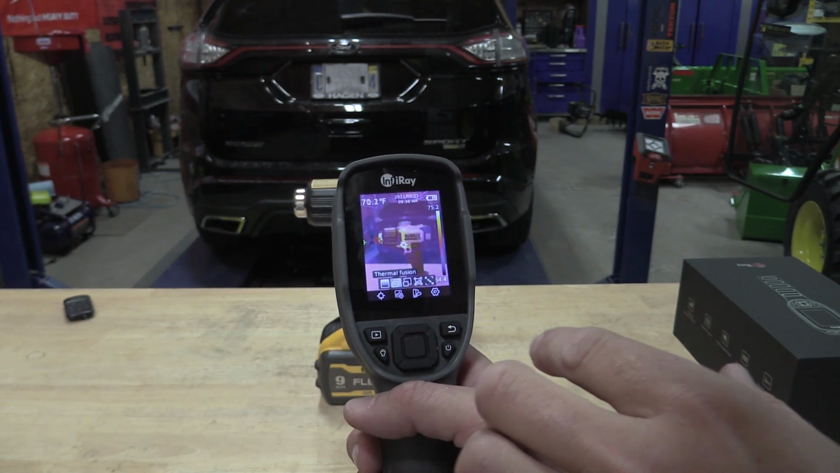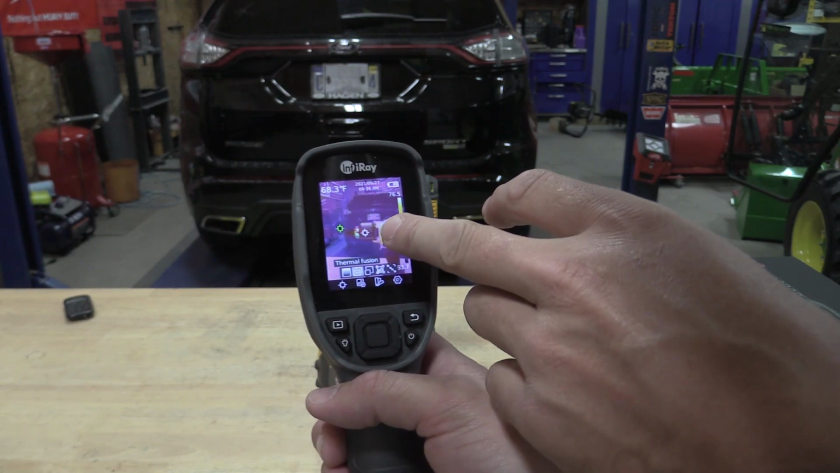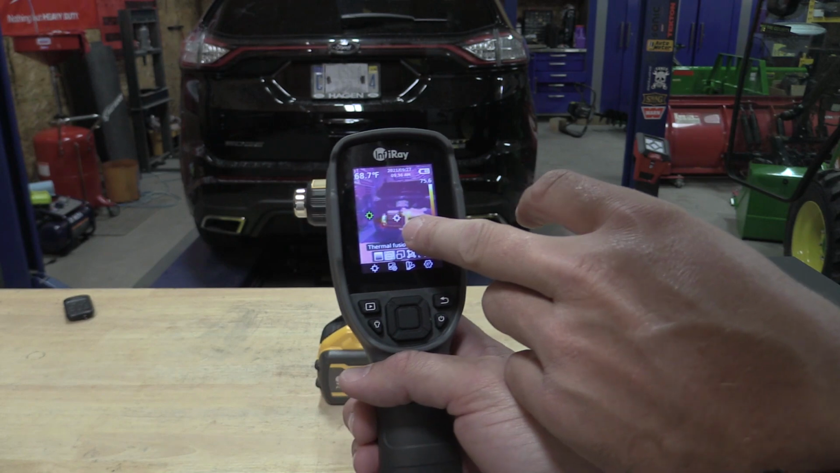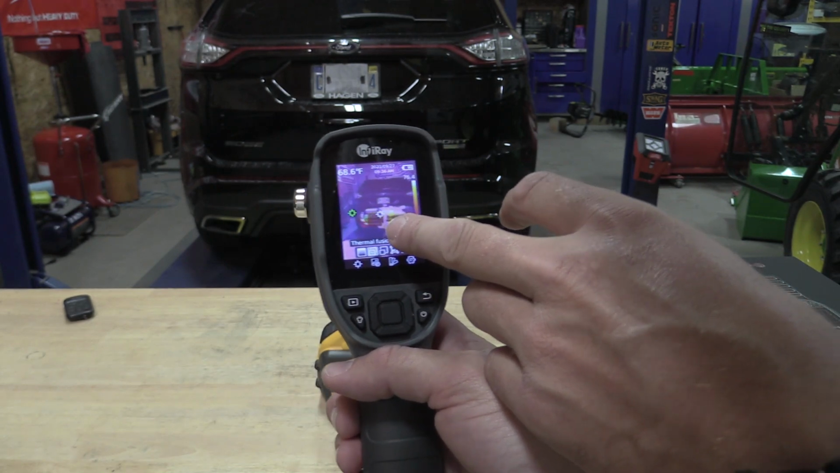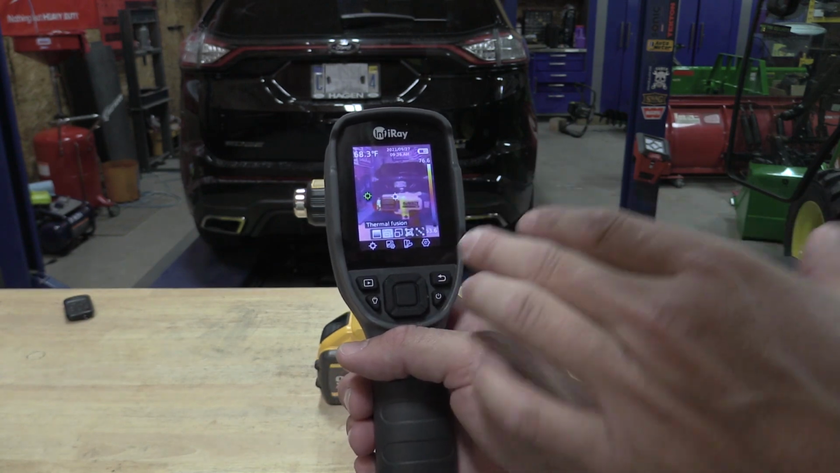I'm going to go over to this thermal fusion, although with this tool it doesn't show as much of it. You can see that it's kind of ghosted around here, and if I move it quickly, it will move the thermal imaging portion slightly slower.